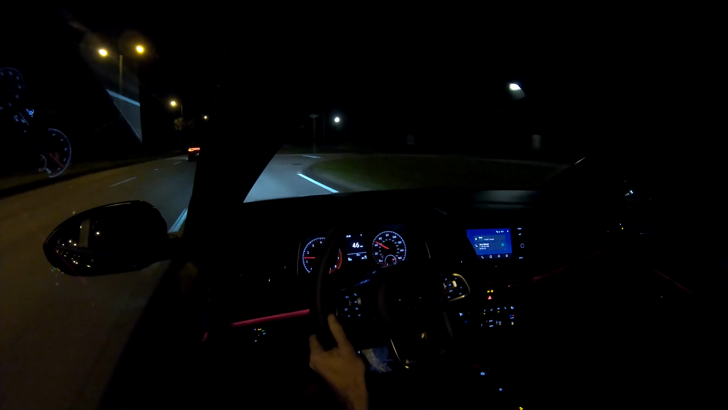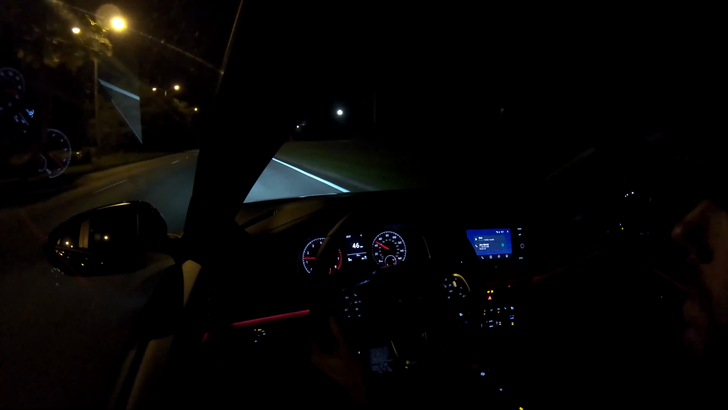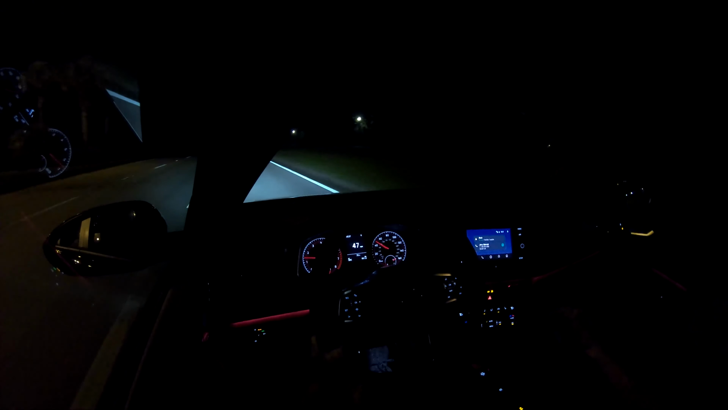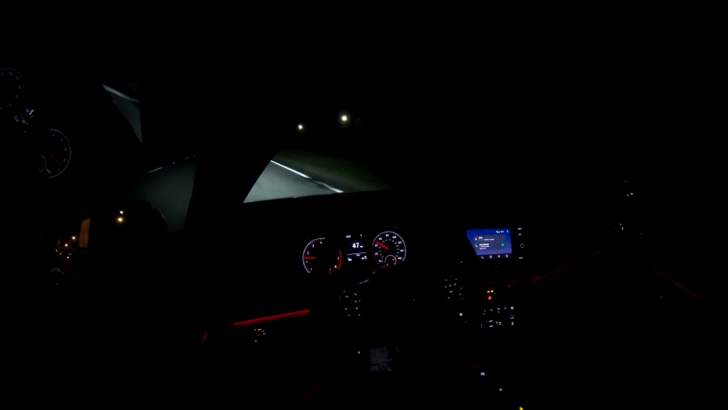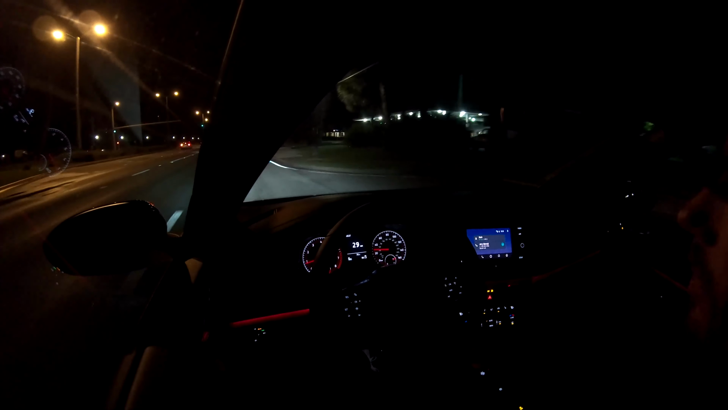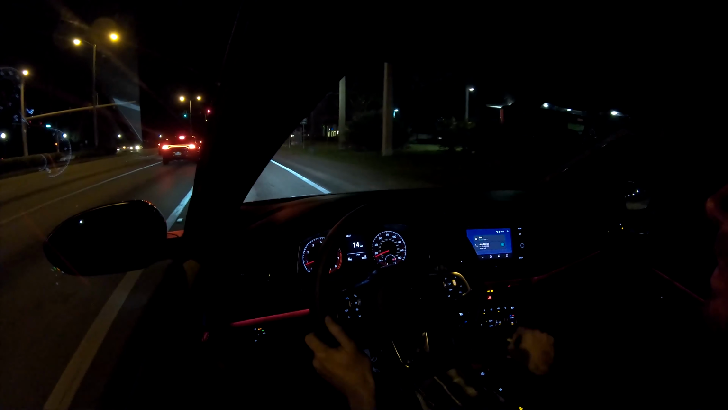A lot of people prefer the DSG transmission. I like it. It's probably a little bit faster and snappier than this manual. However, I just like to be in control of the car. I like to drive the car. I may not be as quick and as fast as the DSG, but I can come pretty close. It's just more engaging and more fun. And in my opinion, you'll have a better time driving the car with the manual transmission.